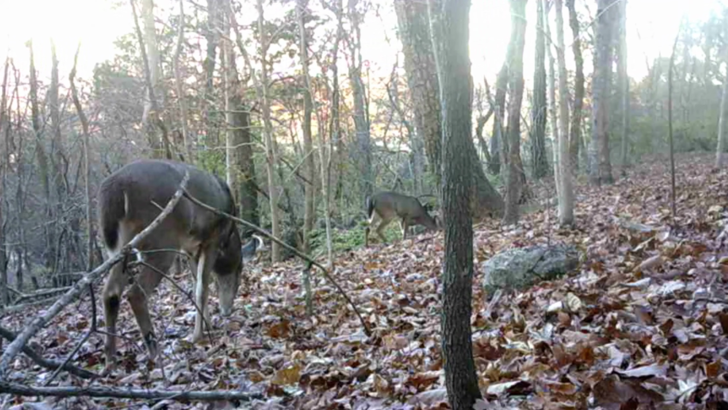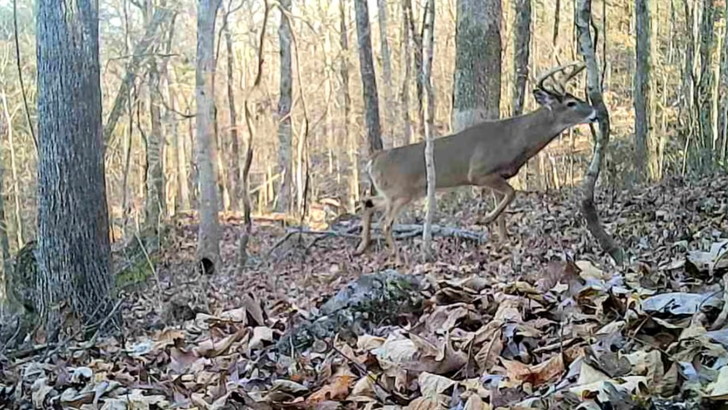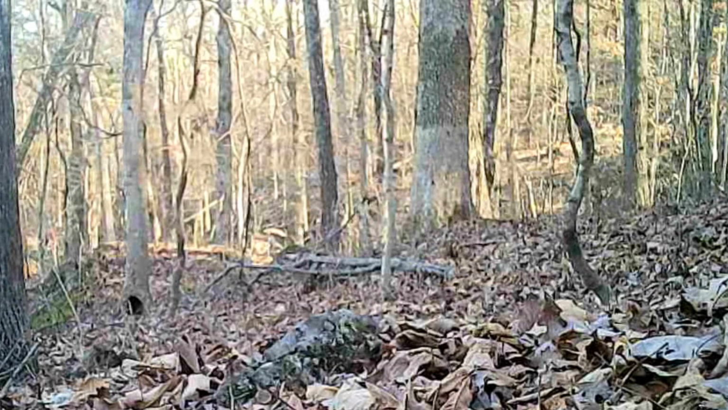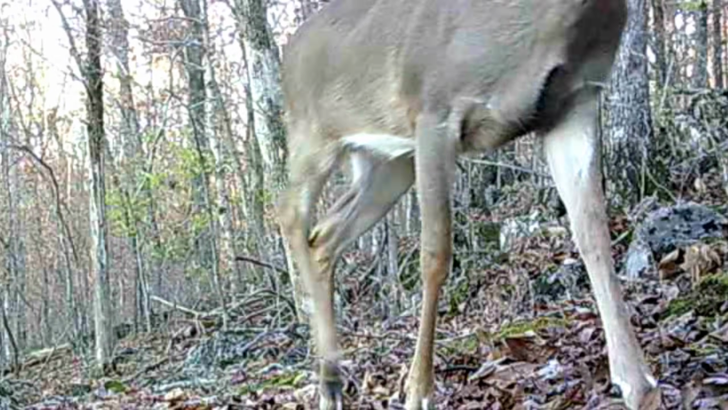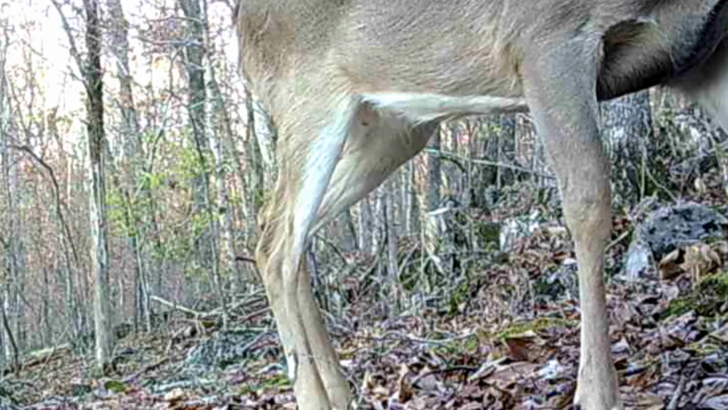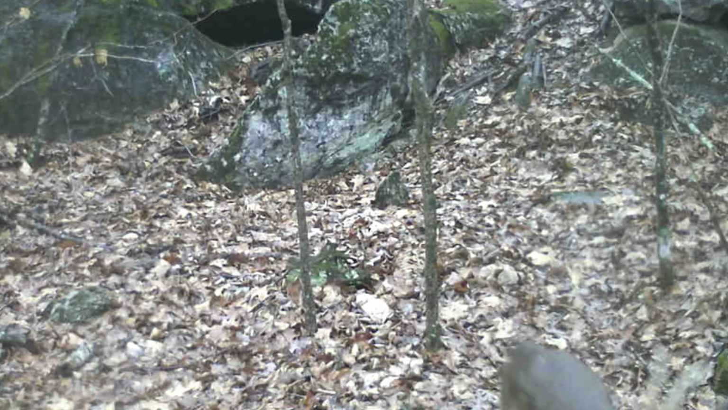Big old buck just following that doe, waiting on her. And you're liable to see them anywhere in the fall. Big bucks, just moseying around, following these does. They even curious too of the cameras. Liable to see them anywhere in these ridges.